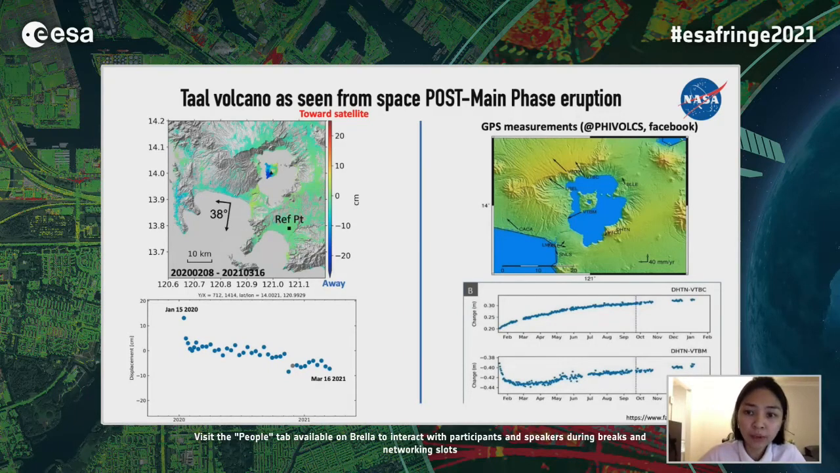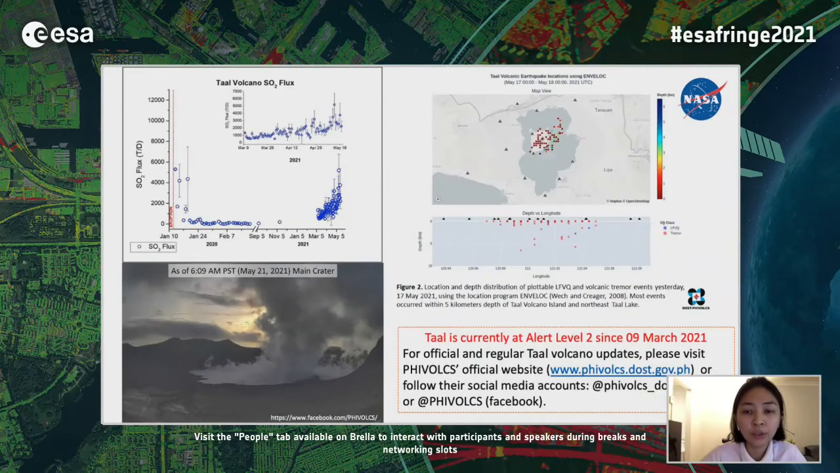So subsequent to the main eruptive phase, we found persistent surface deformation at Taal. The volcano island continued to deflate by up to 0.8 meters until around February 4 of 2020, before inflation signals were again detected. Here the left figure shows InSAR measurements from January 15, 2020 to March 16, 2021, and the right figure shows GPS measurements covering almost the same period. Right now, the alert level at Taal has been raised from abnormal condition to increased unrest since March 9 of 2021 due to, again, elevated unrest in the region.